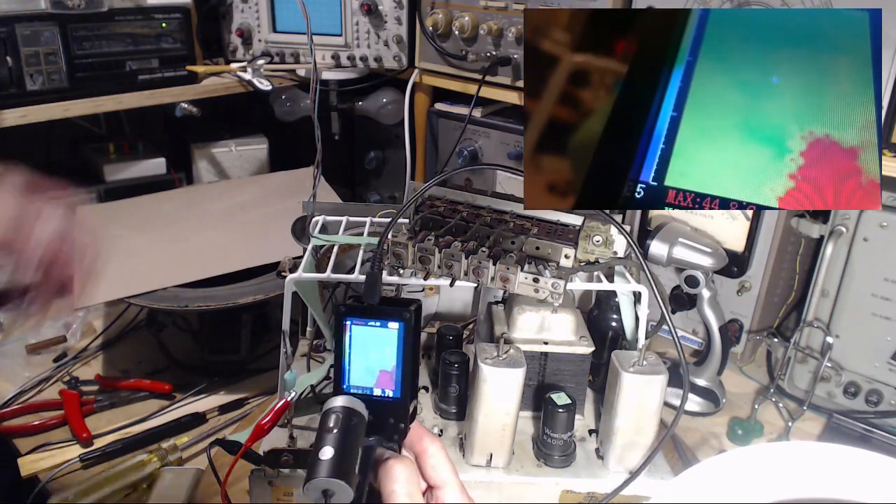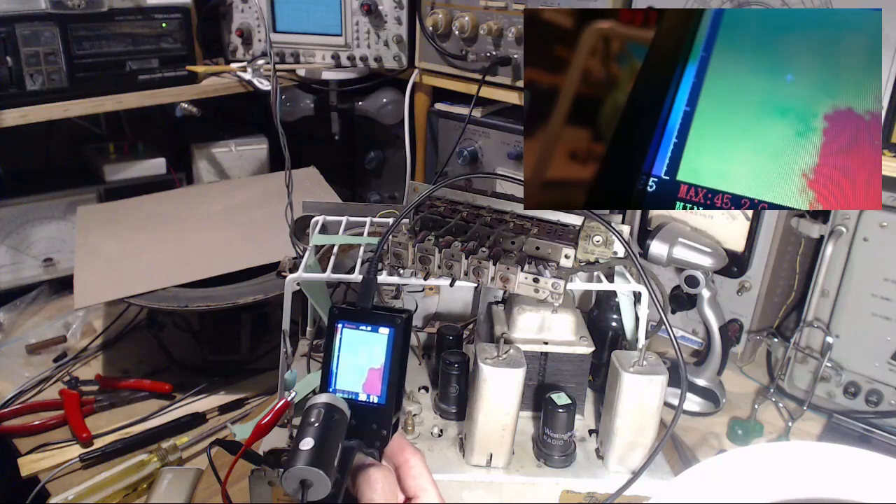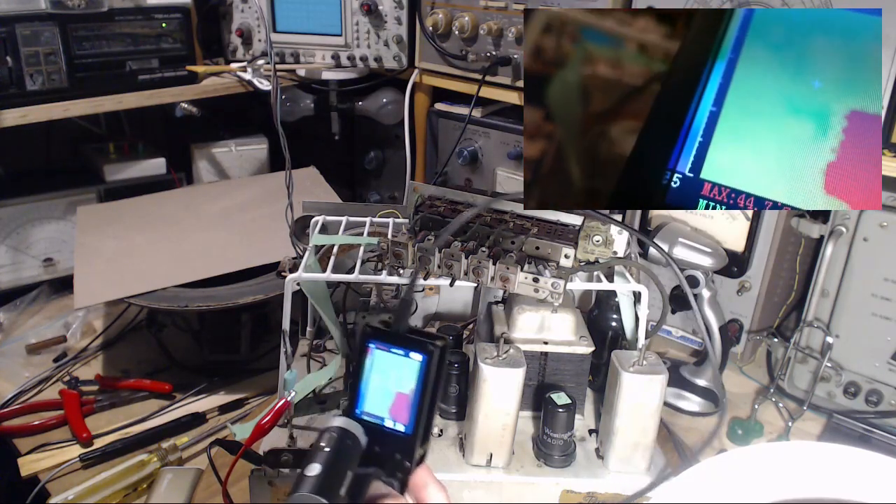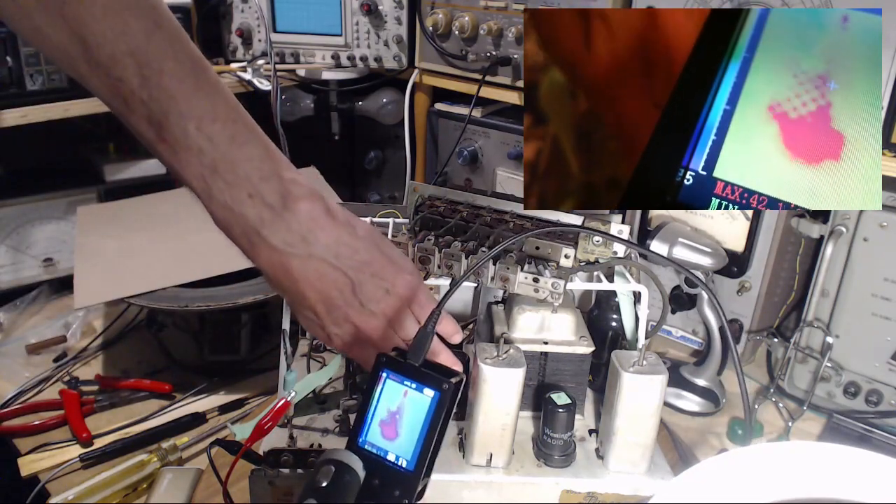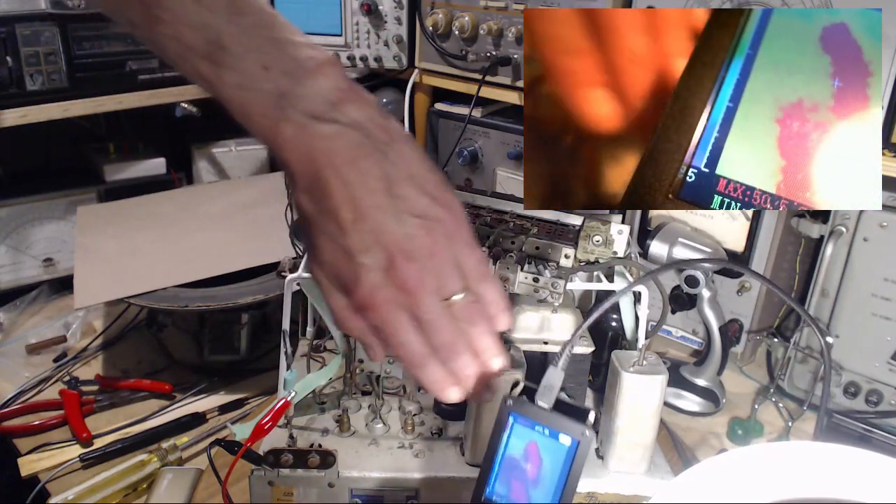There's nothing there. There's just nothing in the radio there that could be hot. So again, it could be reflected. Maybe there's a reflection of heat. Okay, coming this way. That's the tube. I use my hand as the blocker. This tube.